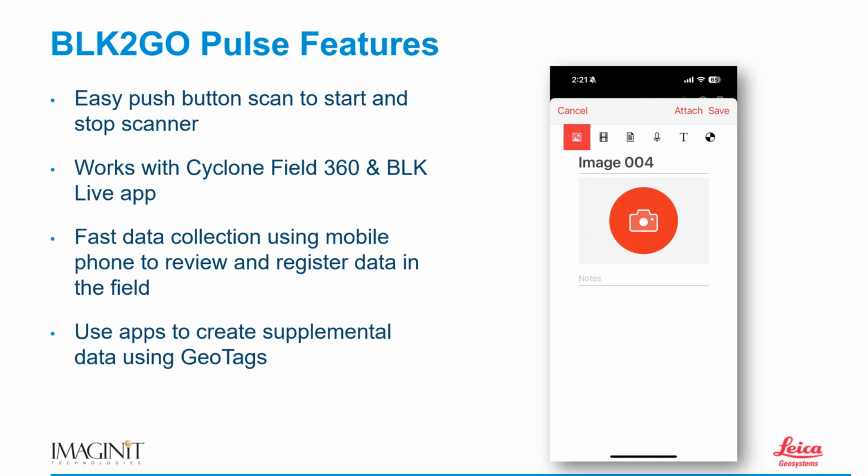So why is that a big deal? Well, remember, we're not collecting the level of detail that we would get with an RTC 360, for example, right? And so since we're not getting that level of detail with the BLK2GO Pulse, it's a huge advantage to be able to bring and add geotags. And so let me explain geotags a little bit more.